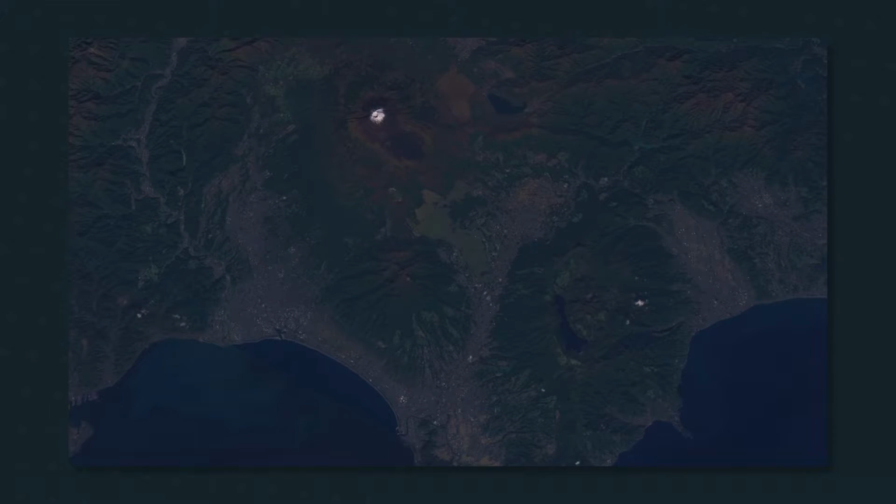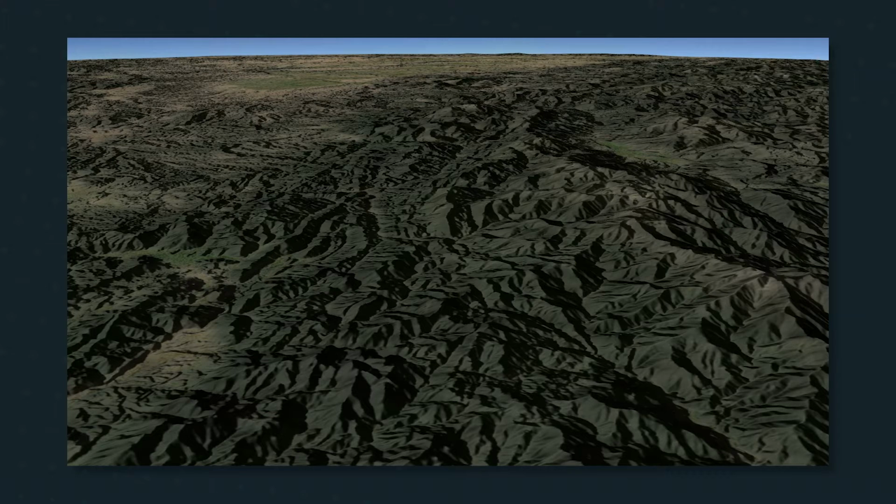Gnosis is our cross-platform software development kit providing real-time 3D geospatial visualization of raster imagery, vector data, and terrain elevation models. We offer our SDK for clients who wish to build or customize their own software applications.